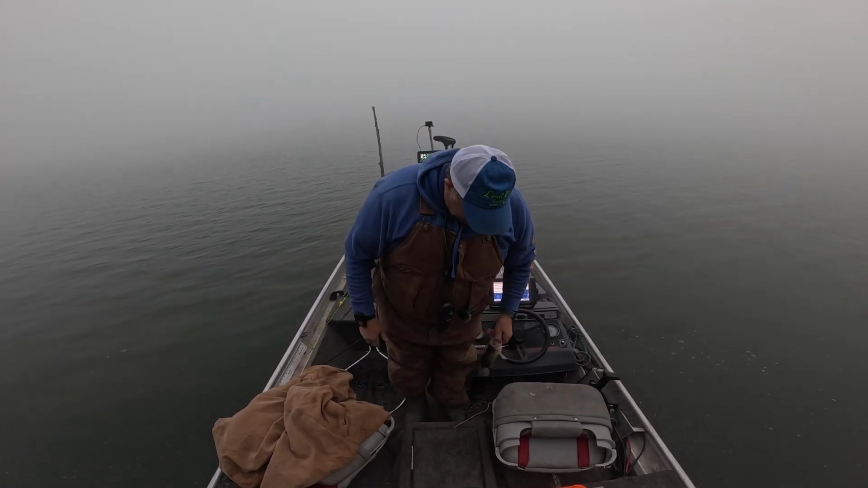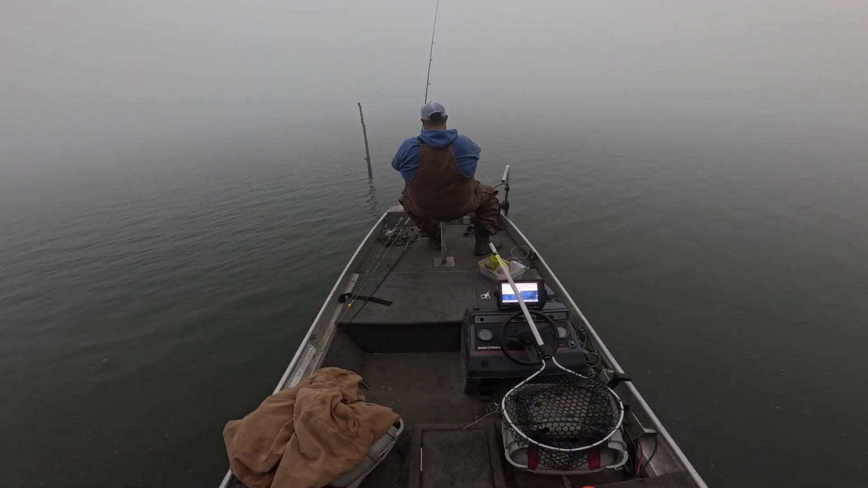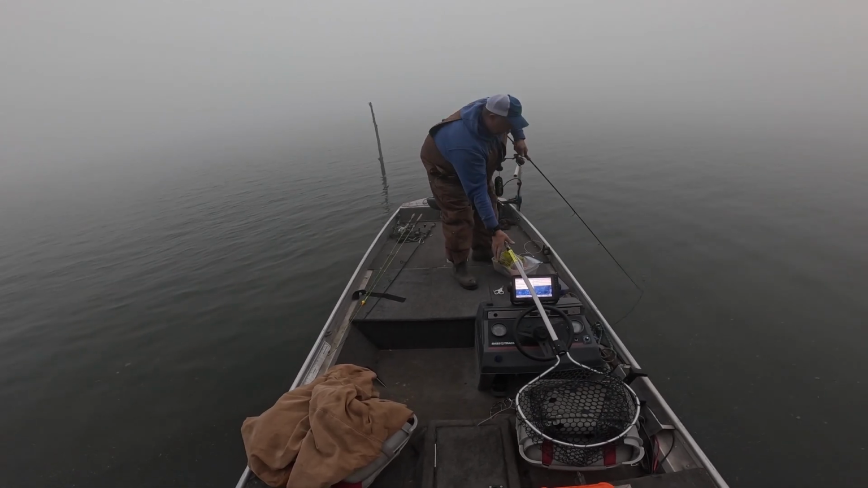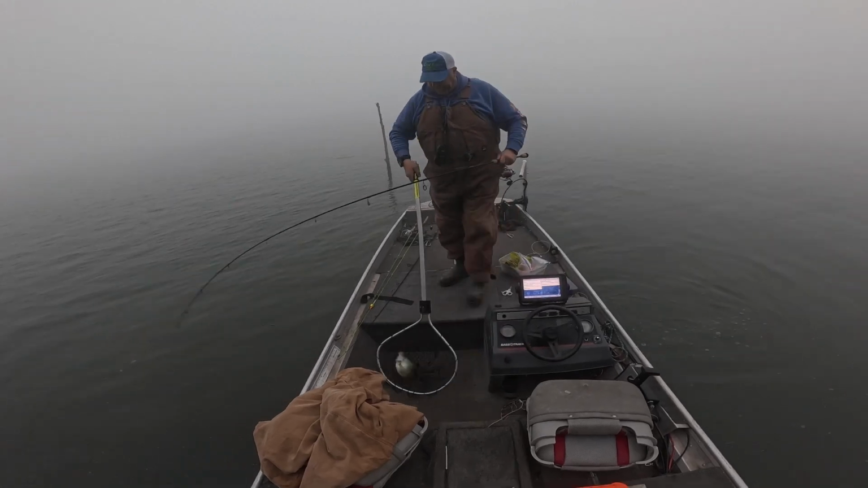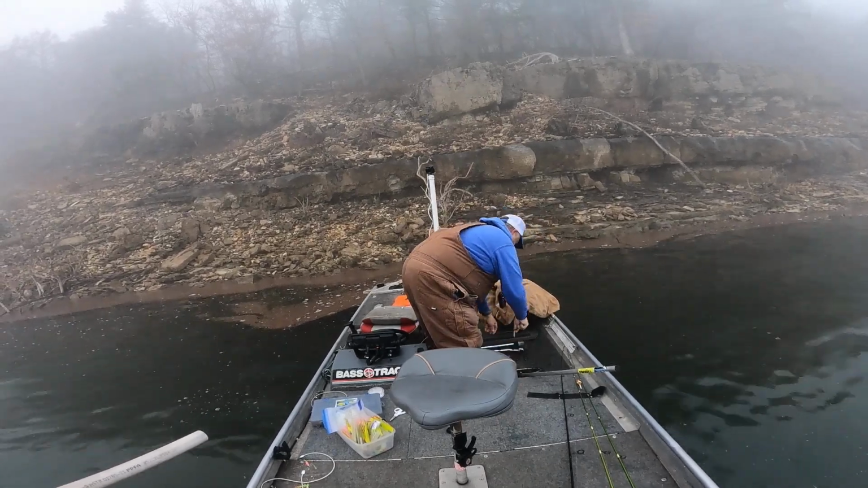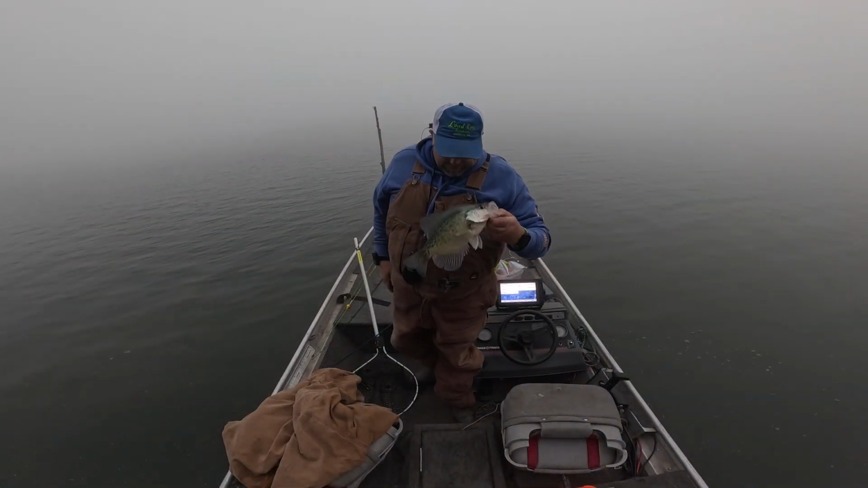Another nice crappie this morning. There's a good one. There's a good crappie right there. There you go. Another nice crappie this morning.